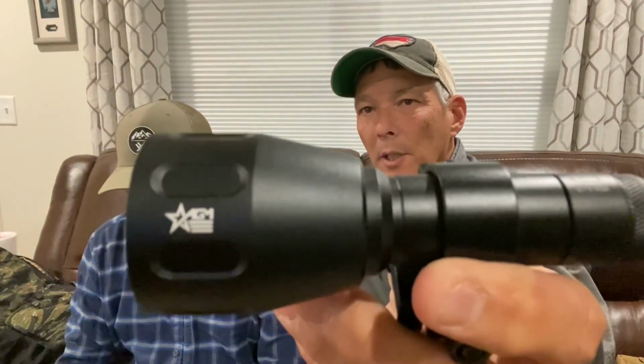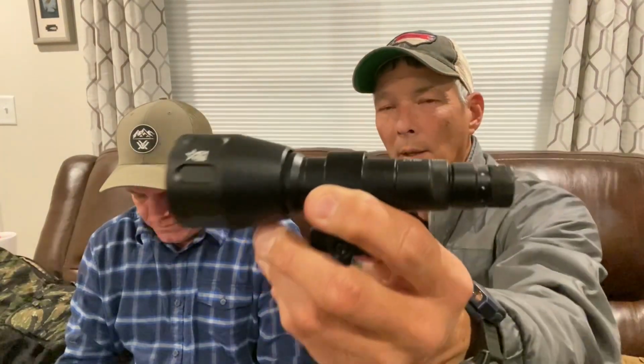It's 850. It's the Sioux 850. So this is the one I was using in the car, folks. This was made by AGM, I believe. And this is IR only. So there is no white light function on it, but it does have a projector style beam. And you can make it broad or more narrow just by rotating the head.